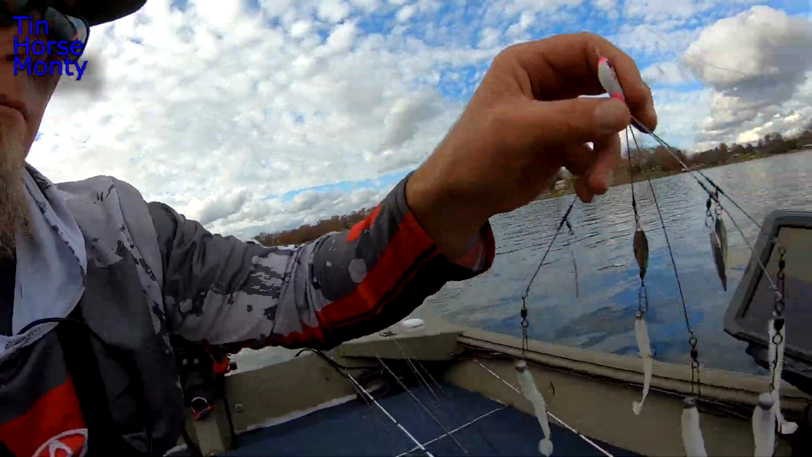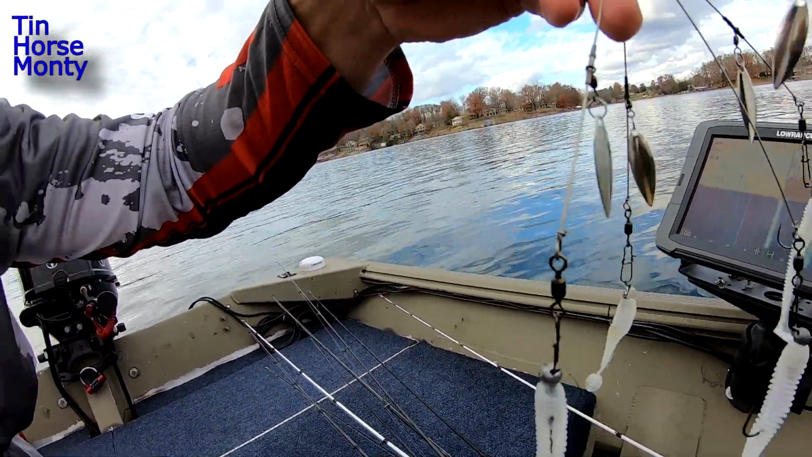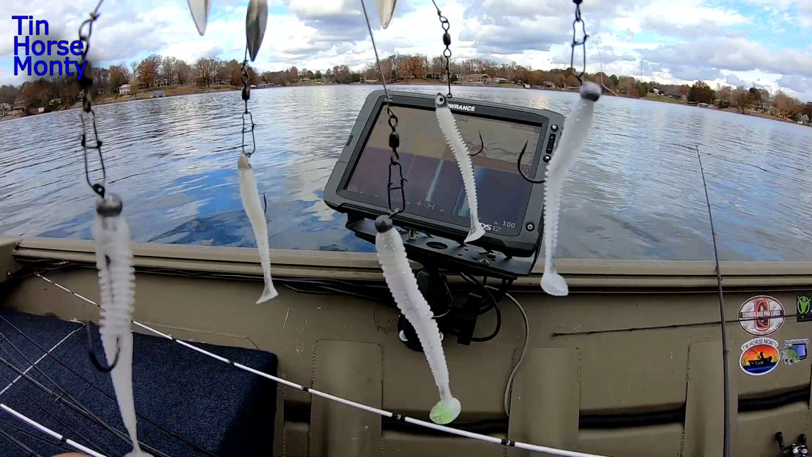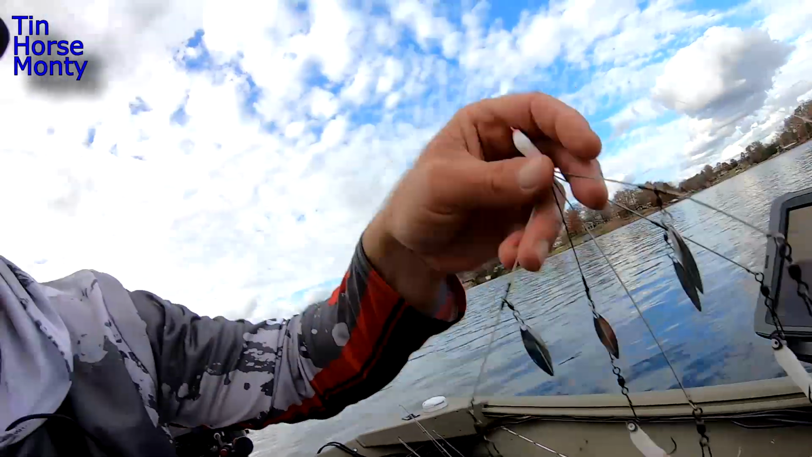I got the 2 on the bottom there, they're 1/8 ounce heads, these 2 right here. And then the top ones are on 16th ounce heads. And I've got a bigger one, like a 4-inch. These are all 3-inch, and then I got a 4-inch in the middle. And I put a little chartreuse on that 4-inch. A lot of times they'll key in on that bigger one. And I've caught a couple on that, but it seems like they're just hitting the 2 that are on the bottom. So every day is a little bit different, but pretty straightforward stuff.